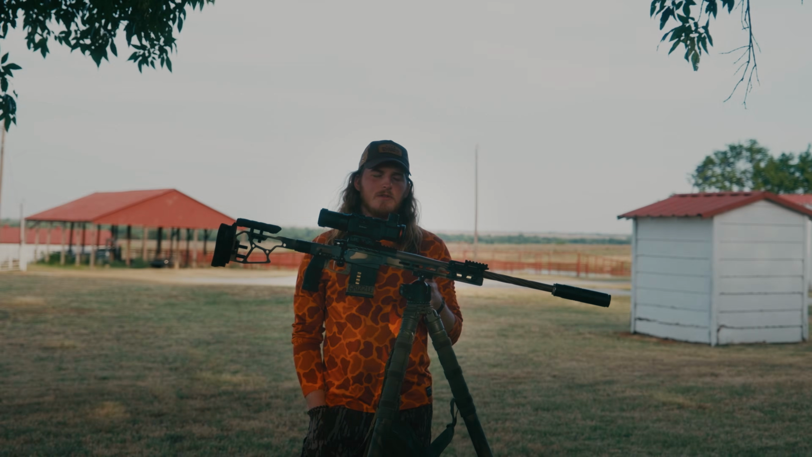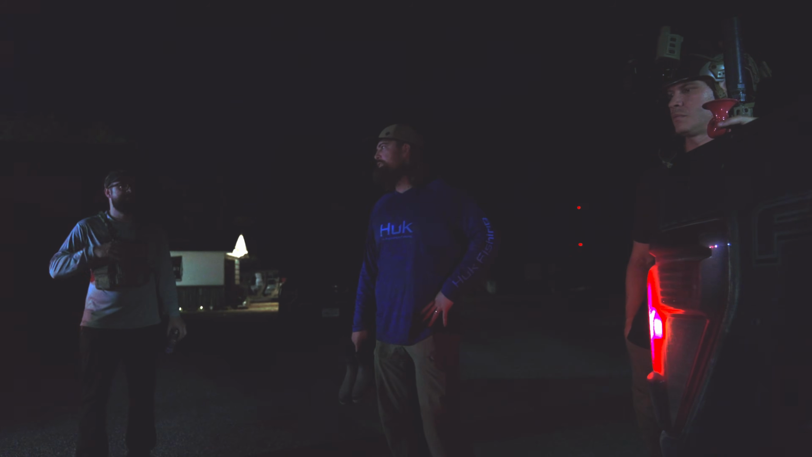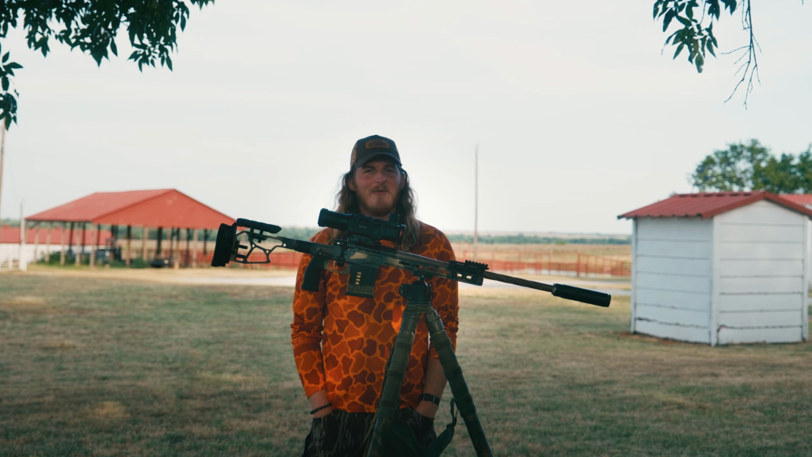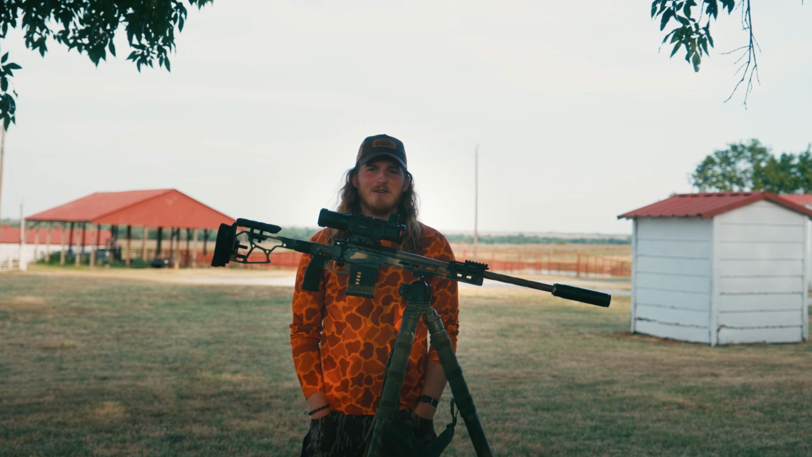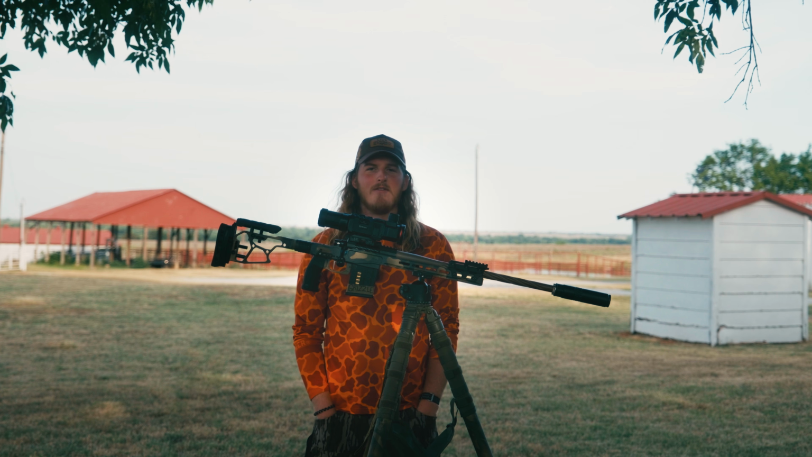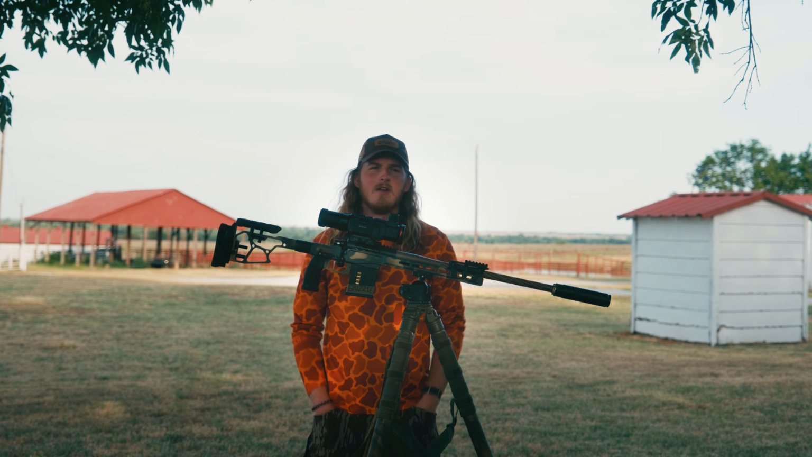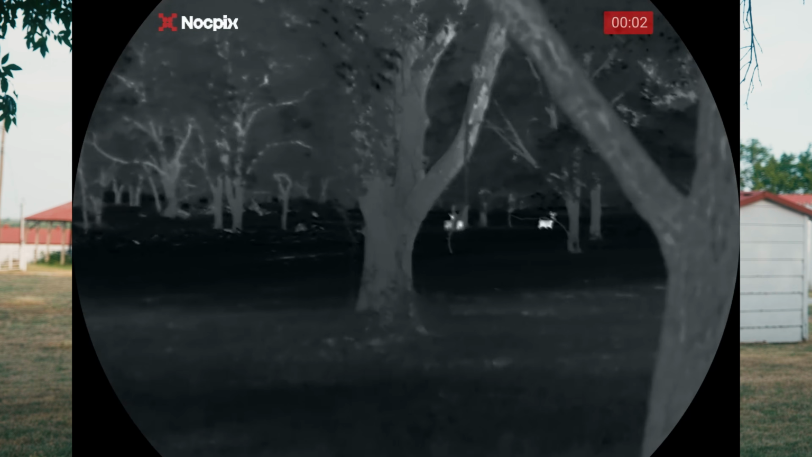So we ate supper, jumped in the truck, and we had 2 vehicles, so we took off. And they've got tens of thousands of acres that they've got access to. Completely different than anything that I'm used to. So like I said, we had 2 trucks running around. It got western so fast. We're running around on these private gravel roads, and like I said, tens of thousands of acres of pastures. So we're all scanning with thermals out the windows.